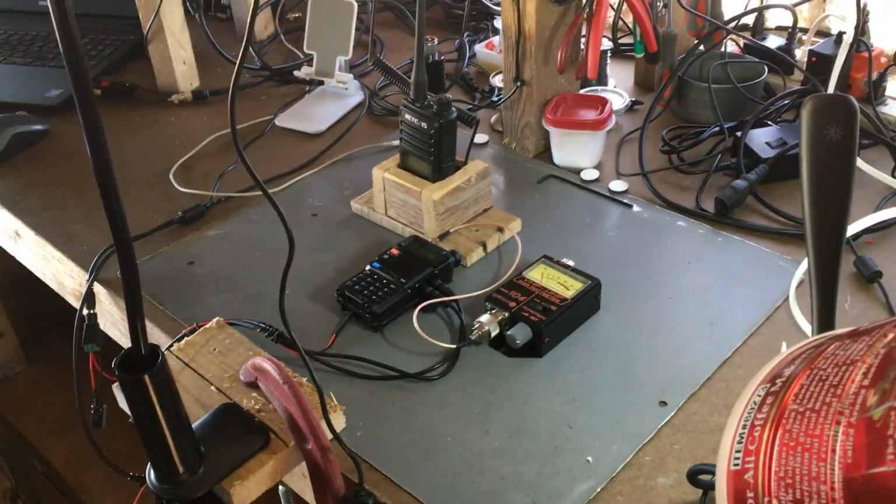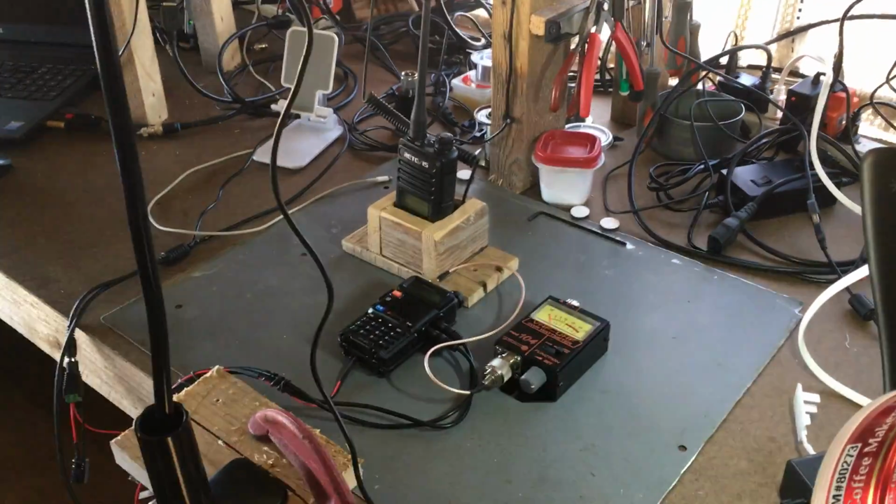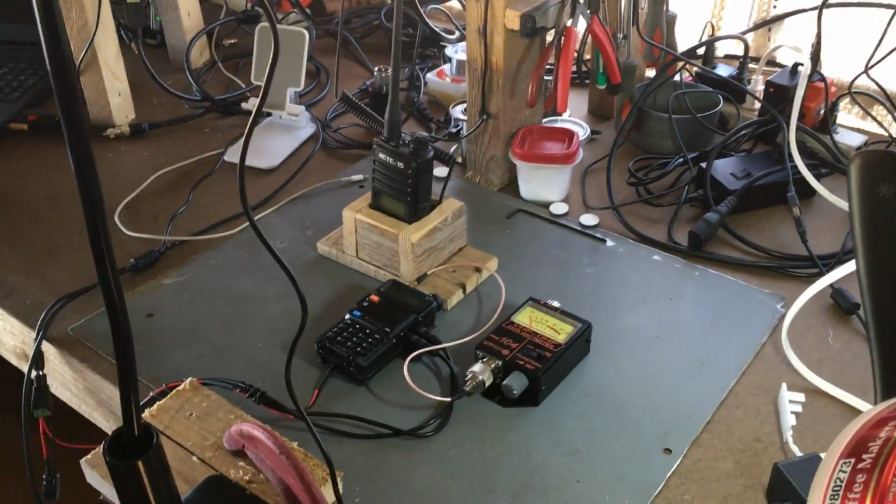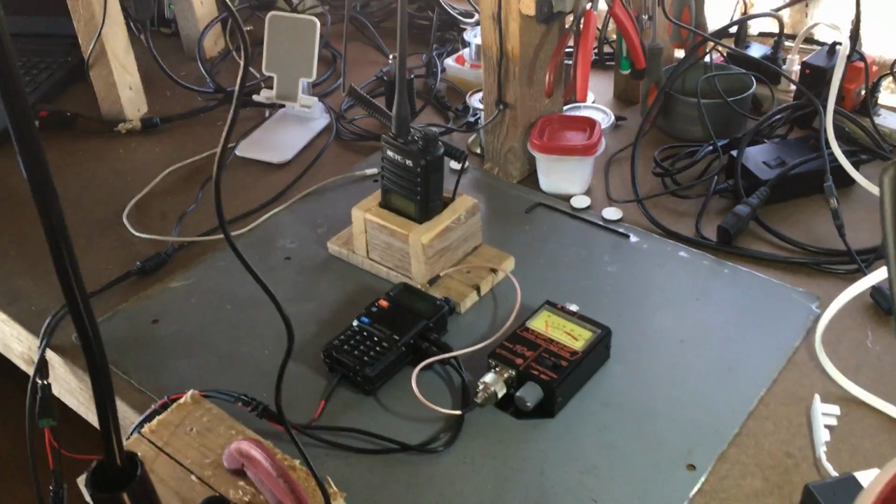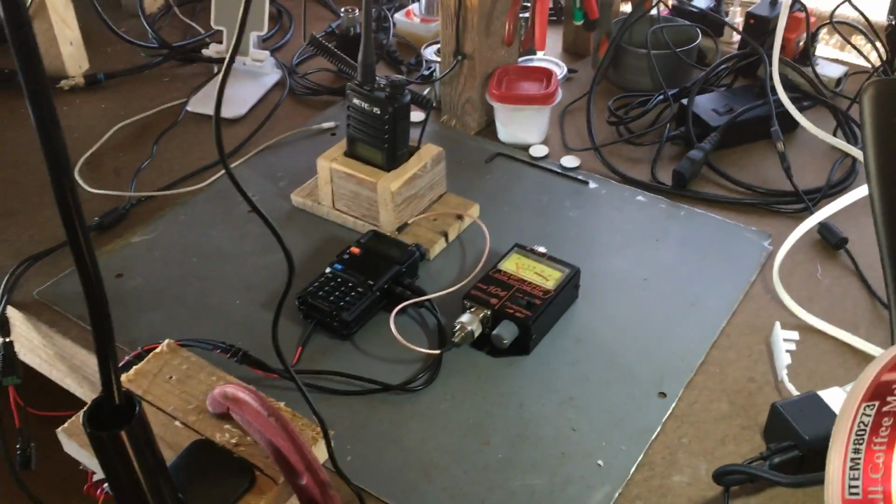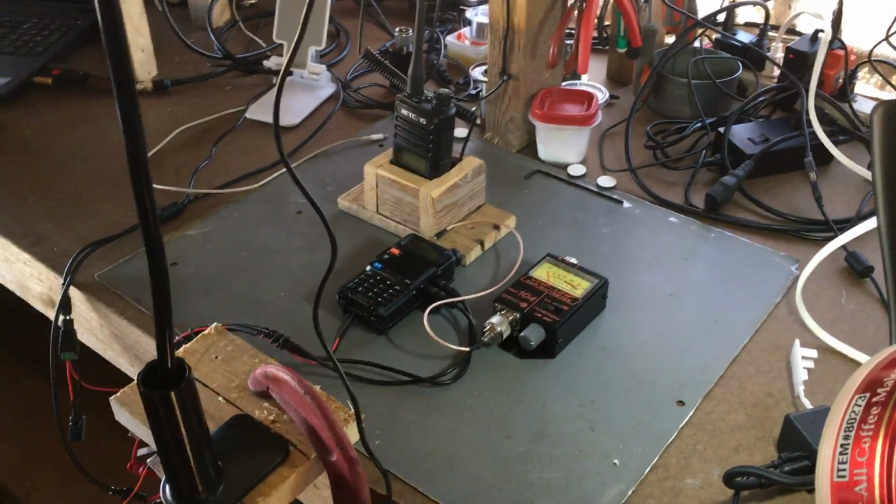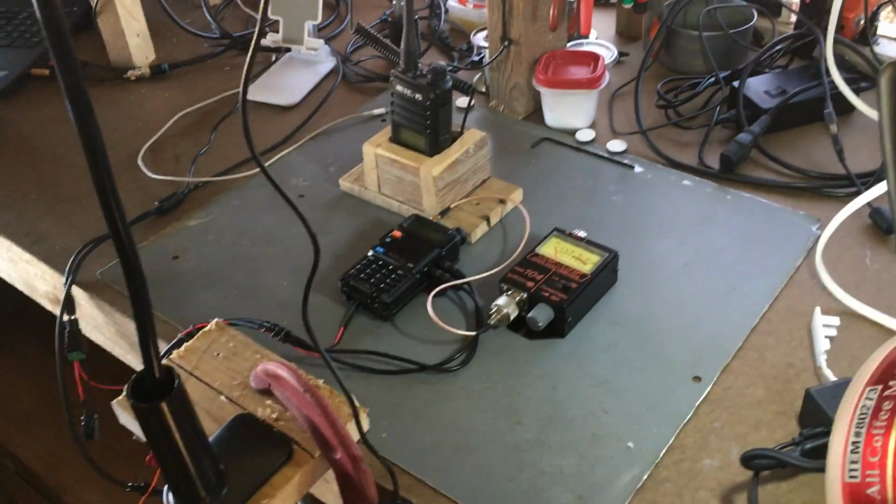So, like I said, when I shot this video with that thermal cam, it's about 58 degrees outside. It might be a tad bit warmer in here. Not much, but a tad bit warmer. That's what I think is saving the baofeng.